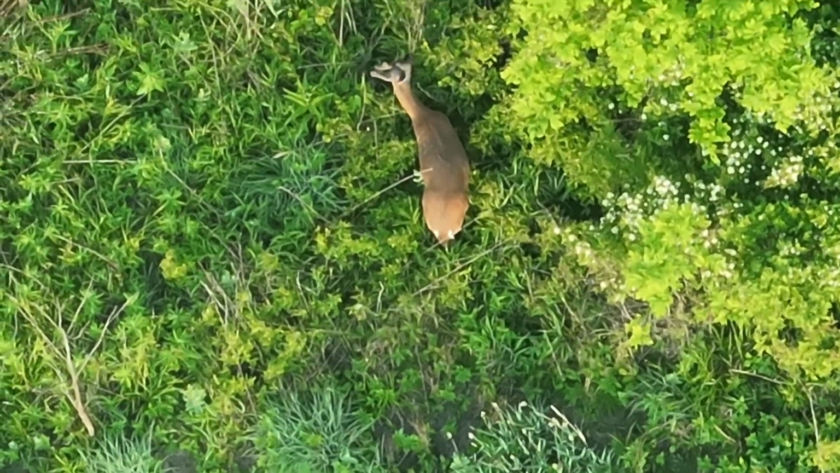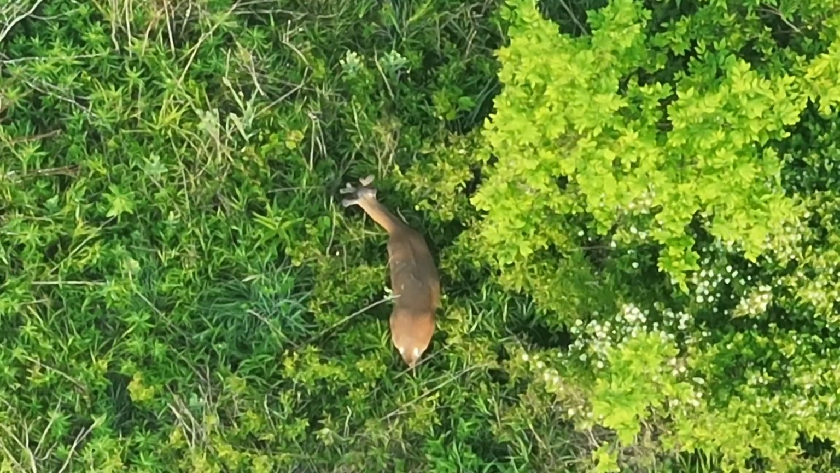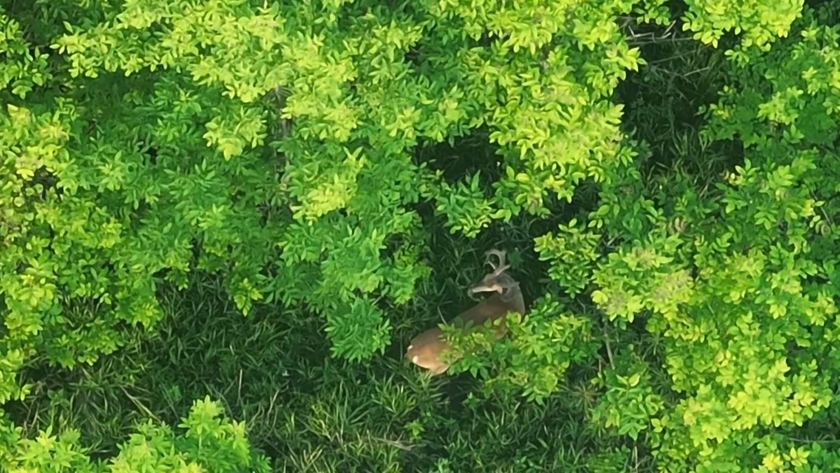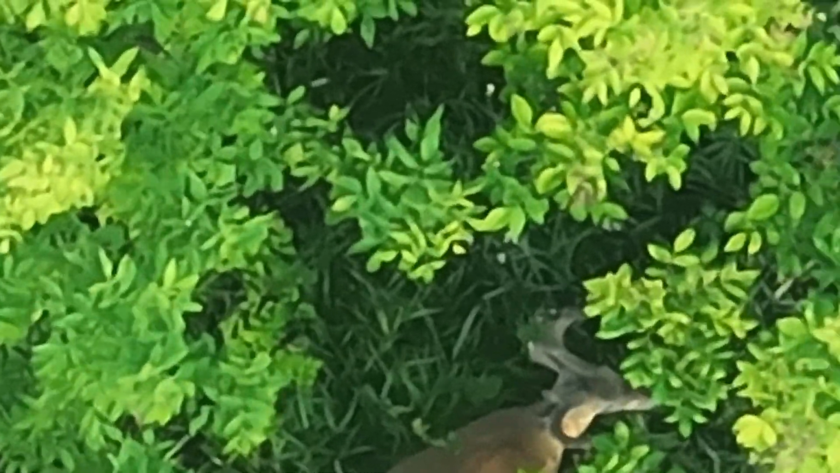Here's the second whitetail buck of this particular mission, browsing along. You can see a clearer definition of the antlers. Looks like he was a 4 point. And then here is a travel companion. They're in the bachelor group.